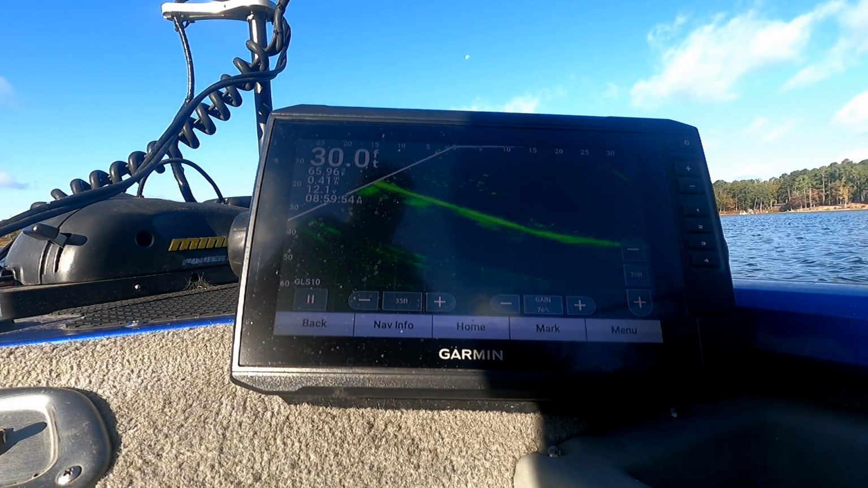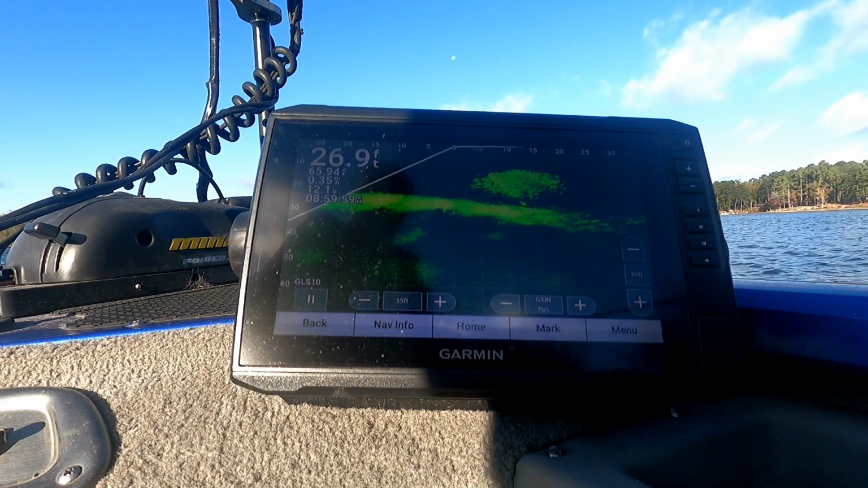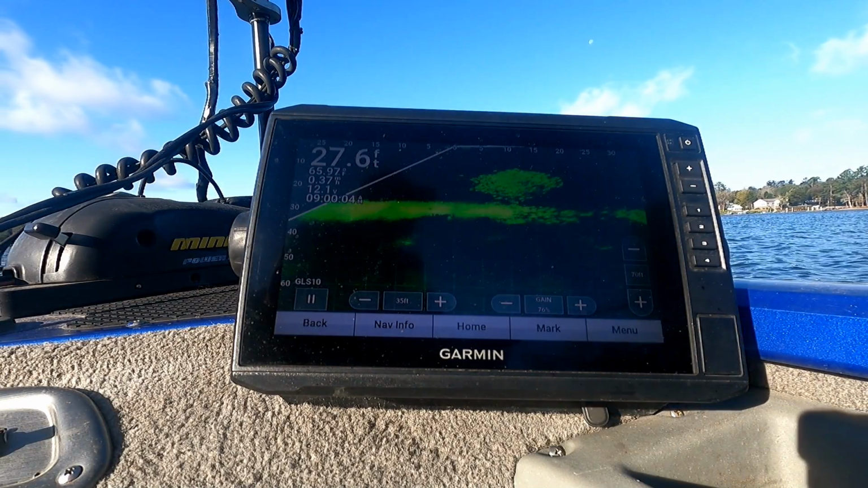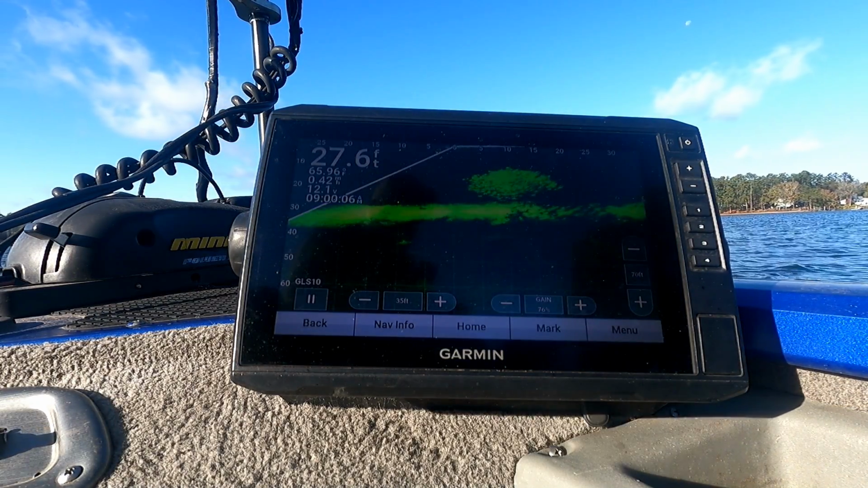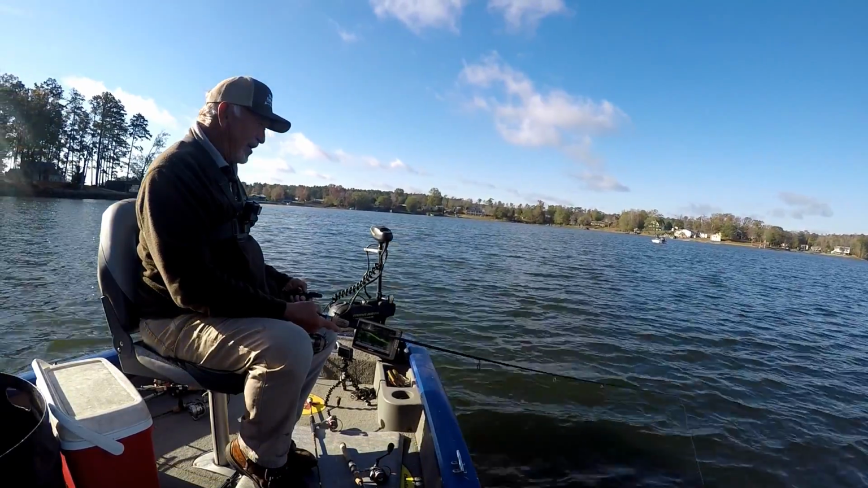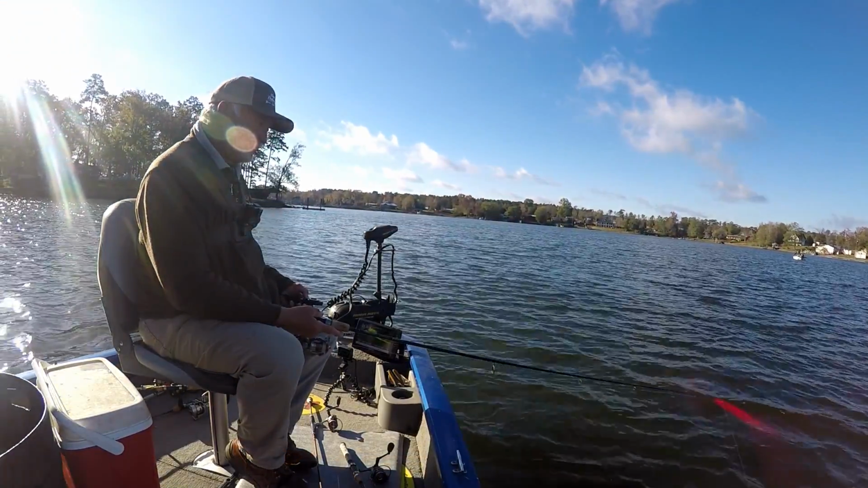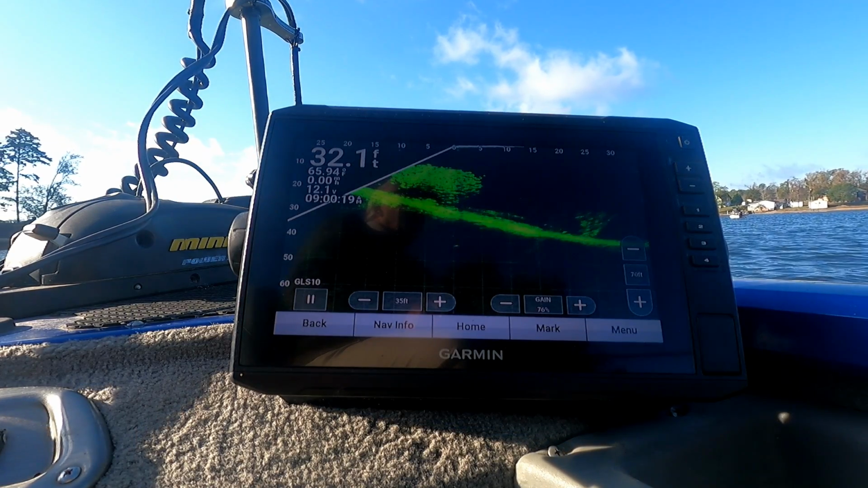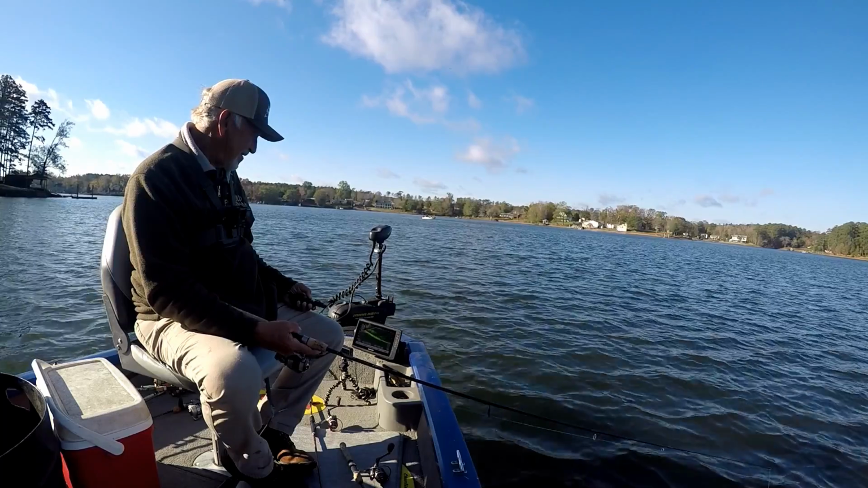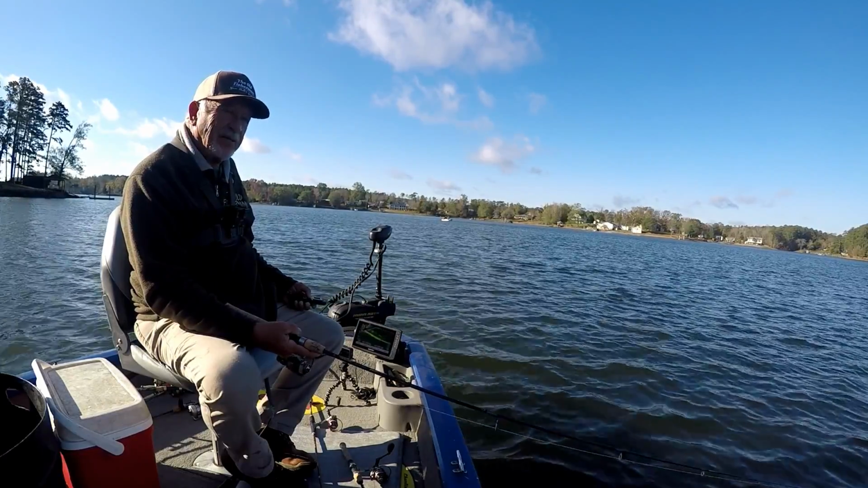Let's see if we can get another one. We caught one. In the fall of the year, they'll get on these drops and bunch up, and that's when you can spot them and catch them. Had another bite. Missed him, but I had another bite. We caught that one. We just have to get them fired up. They don't want to bite.